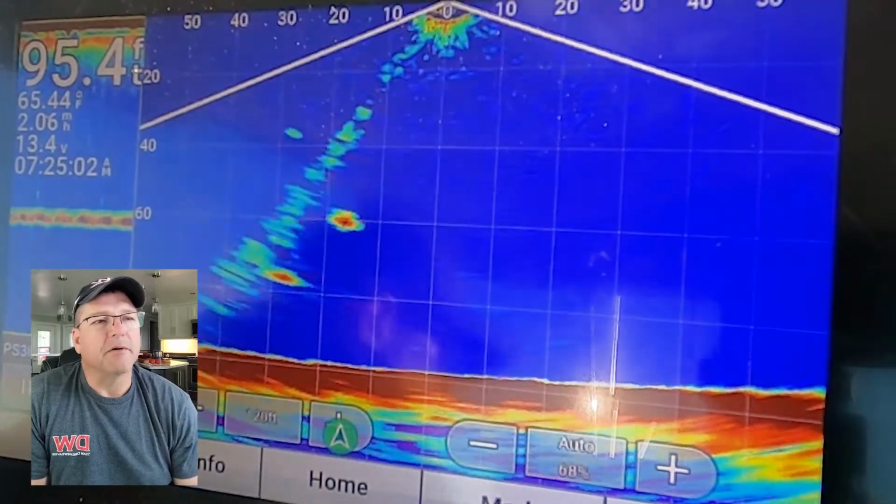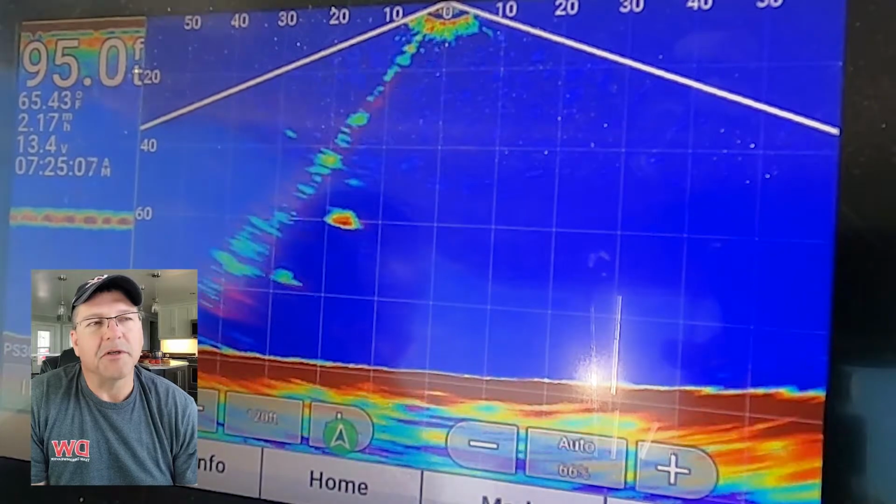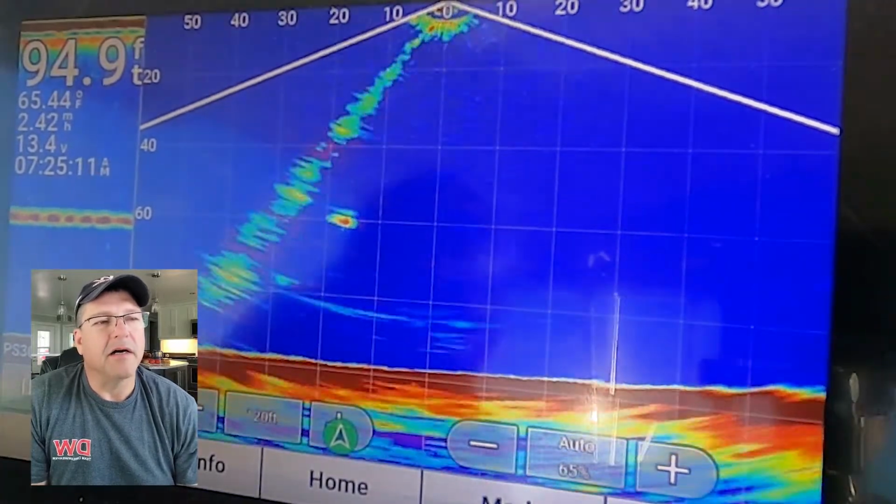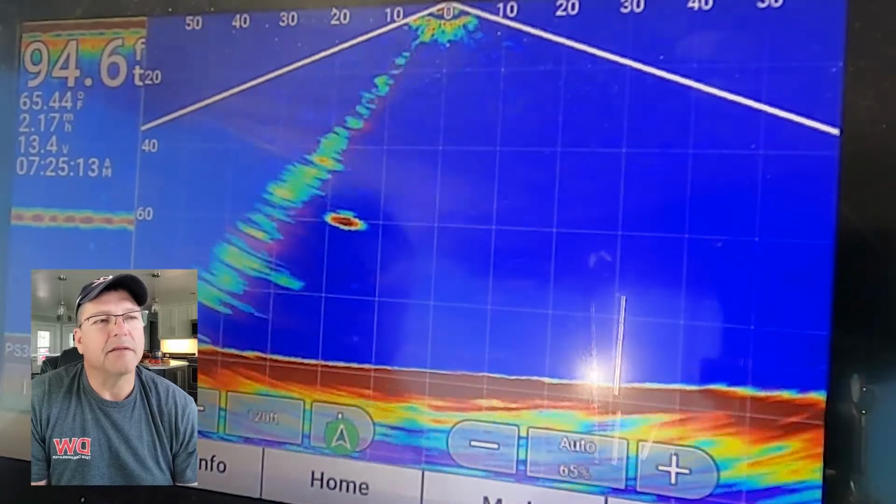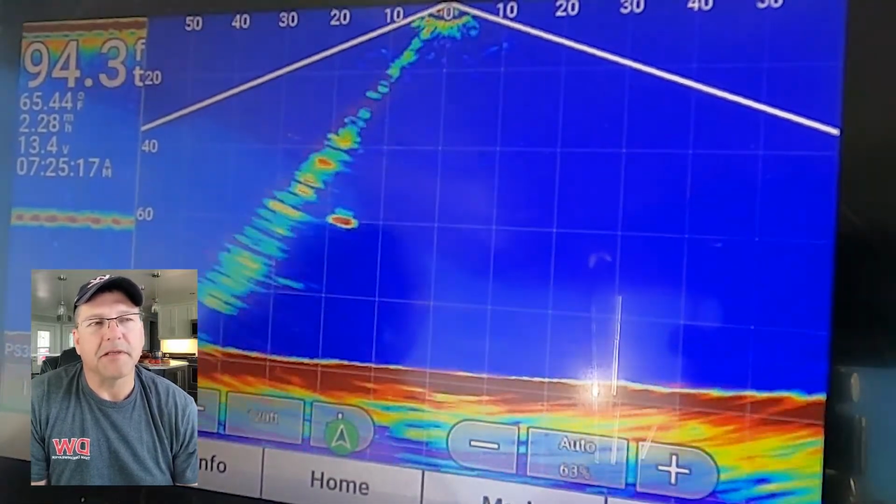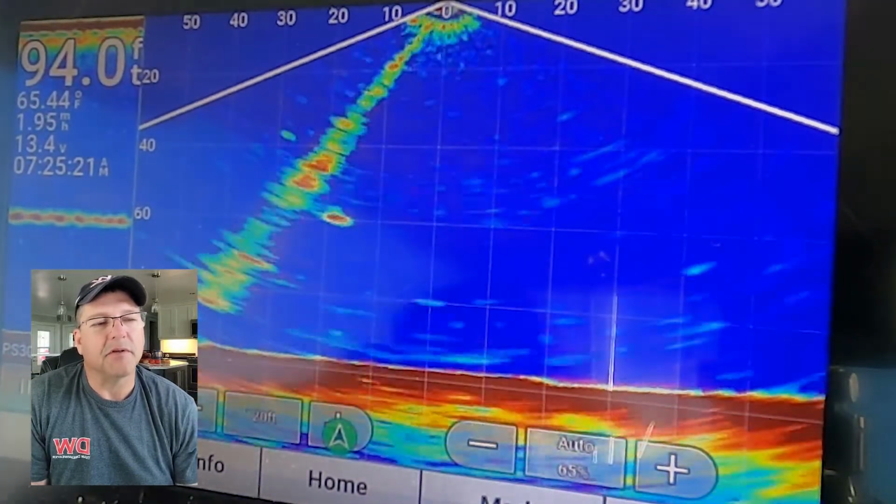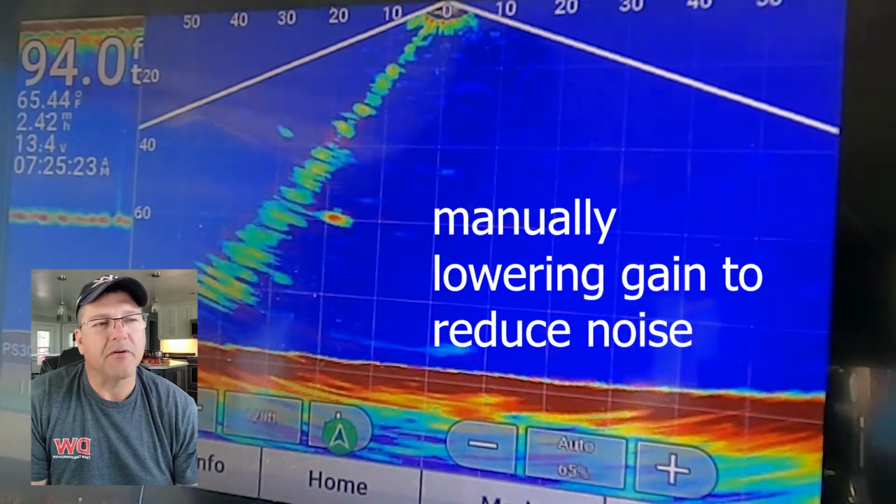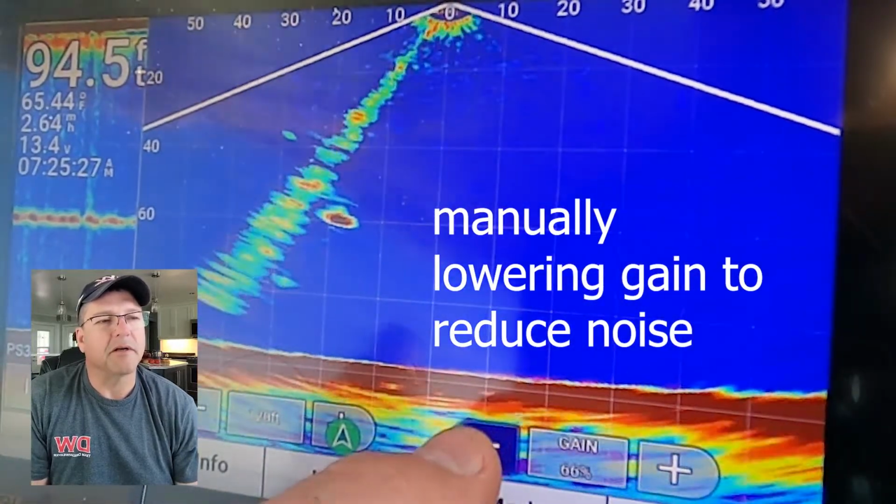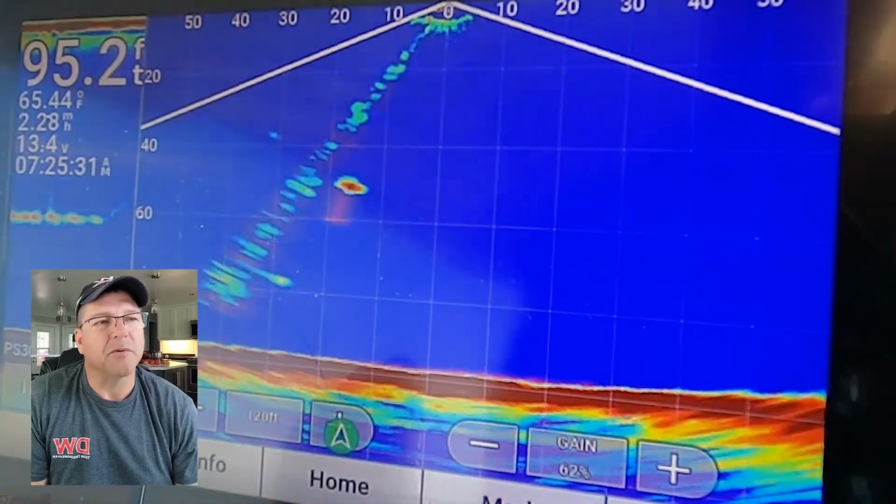Here I want you to focus on the noise. So as I speed the motor up, you'll see some noise generated. And I'm in auto gain. So what I'm going to have to do, because sometimes I speed up because of the current, and that noise shows up, so I'll turn the gain into manual just by reducing. So I'm going to go down, lower the gain, and that noise kind of goes away.